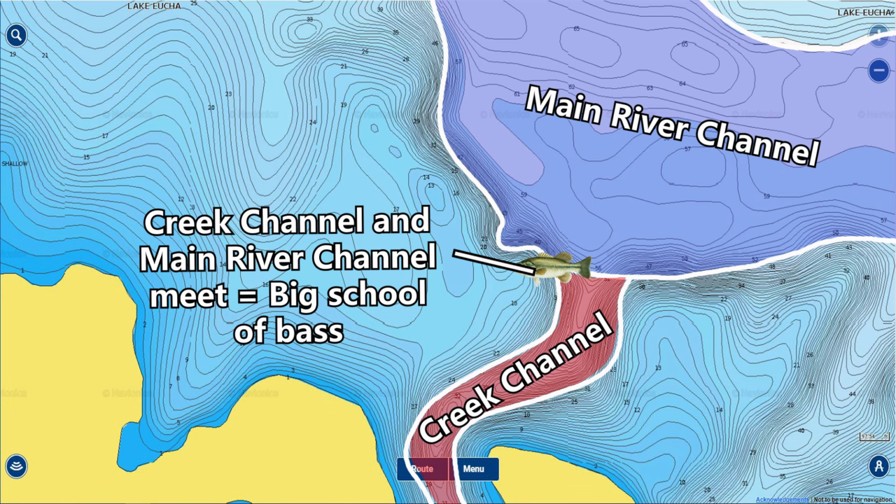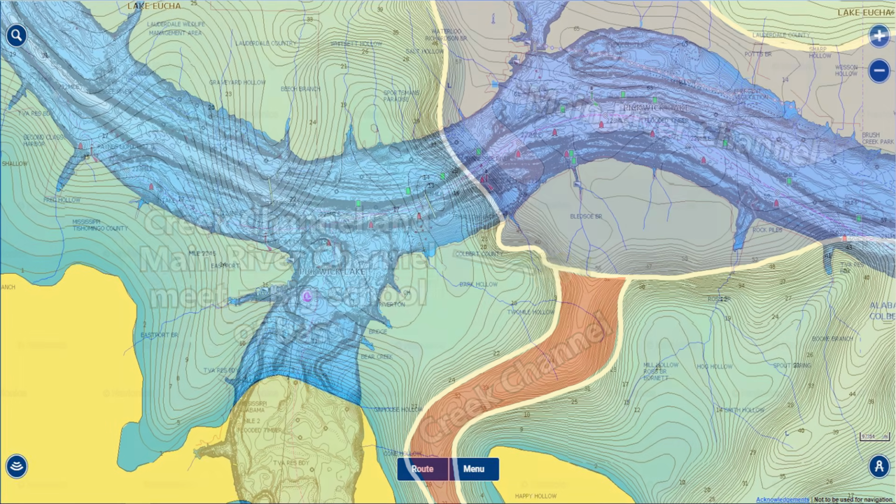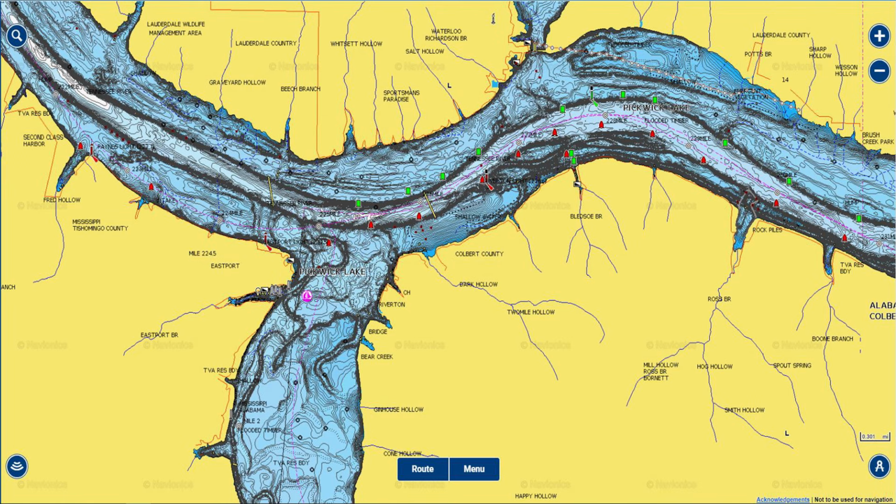And there's places like this all over the lakes that you'll fish, and if you graph enough of these, you're definitely going to find a big school of bass. These are normally what people would call community holes with ledge fishing. These are pretty obvious spots that everyone normally knows about, but that doesn't mean you can't catch fish off of them. Now let's change it up a little bit and head to the Tennessee River.